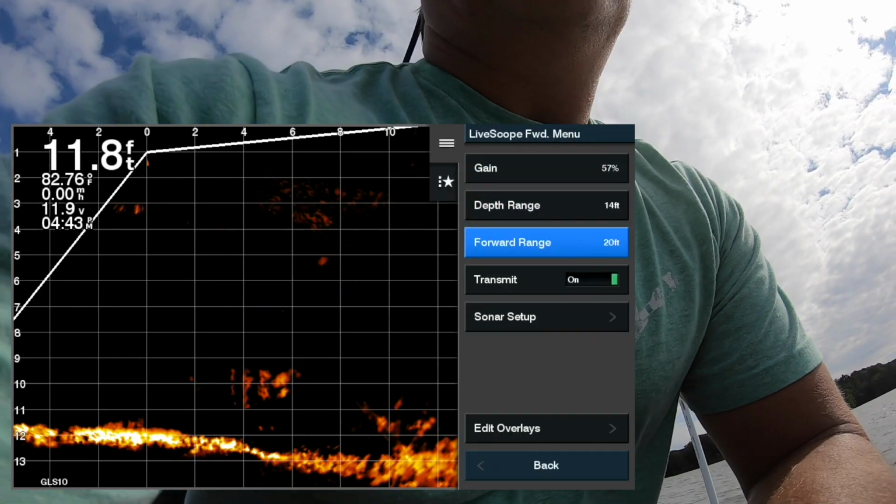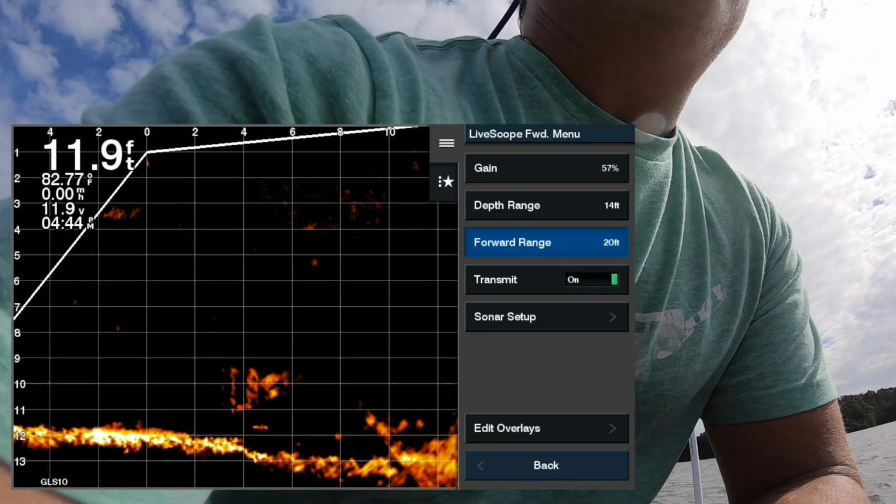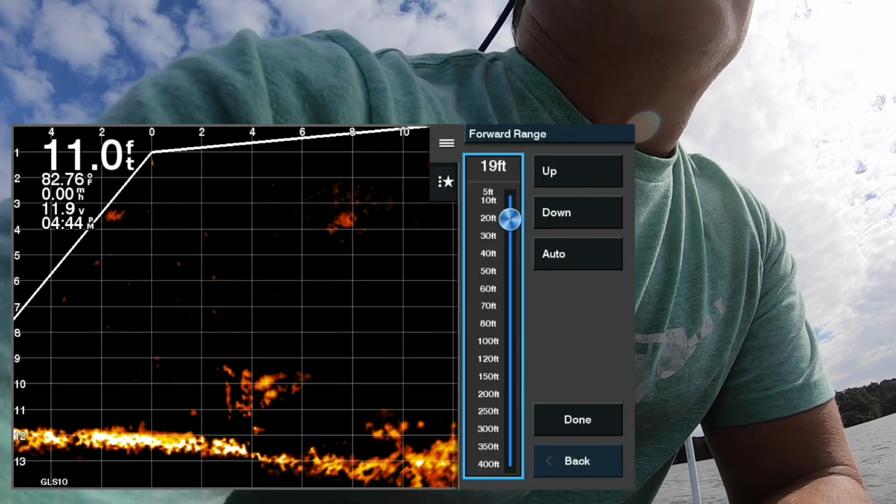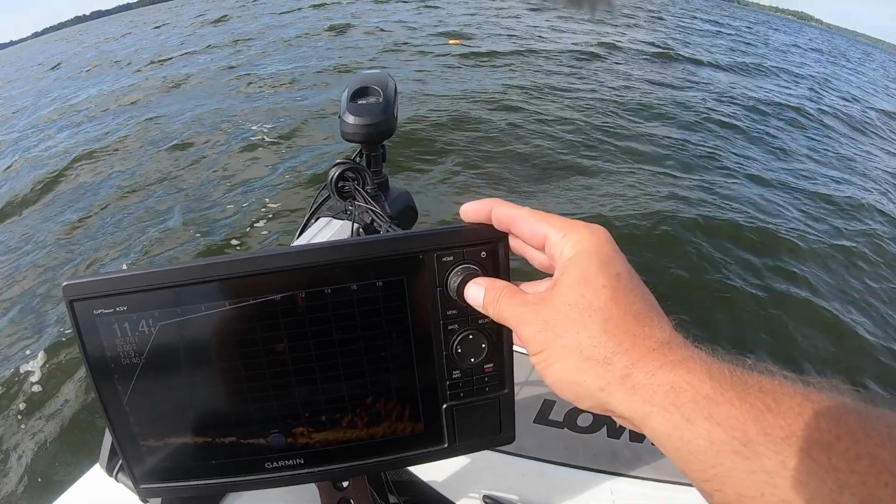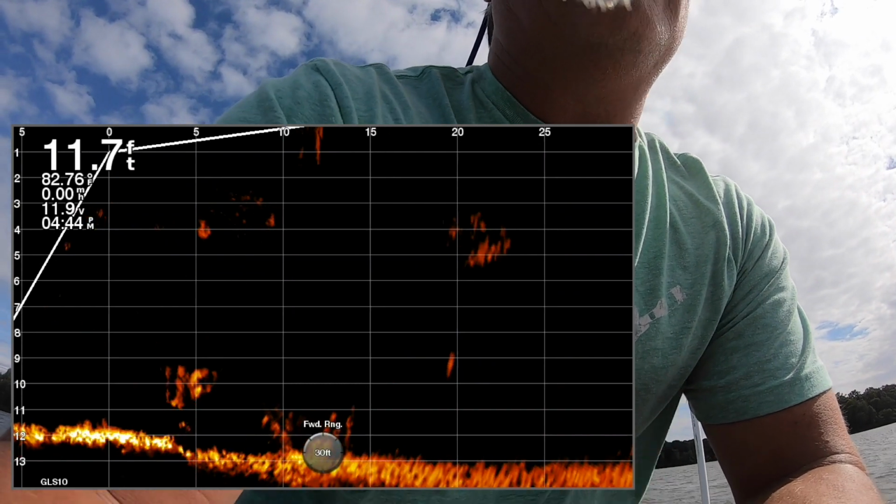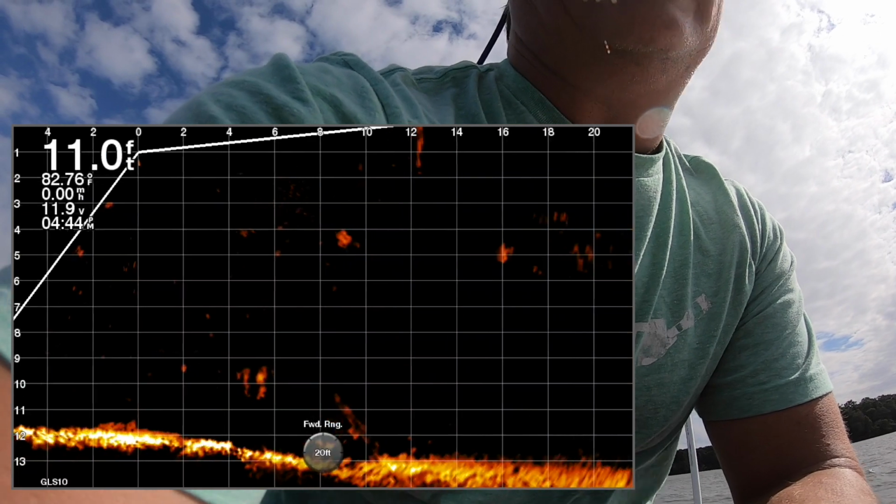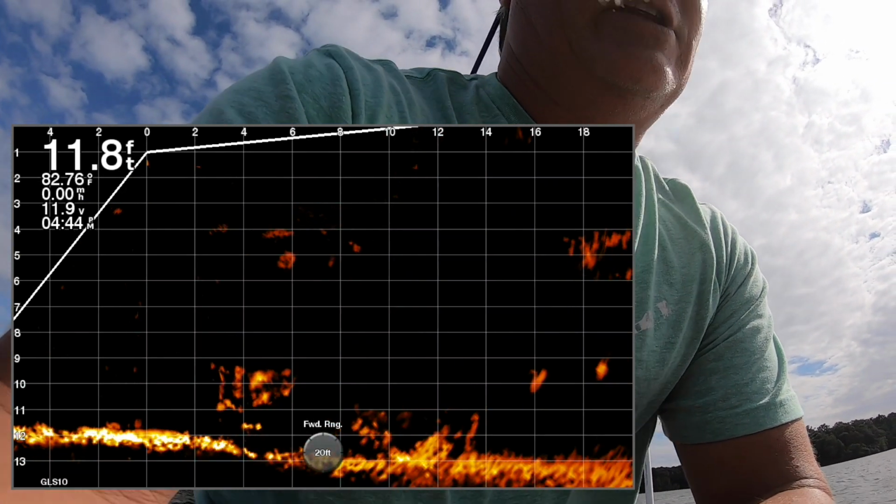Forward range, again, it's going to be probably given to you in auto. You want to adjust that. Now, a lot of people that are fishing piles, you can actually go in a quick way. If you go back here to the screen, you just push this button right there. You can adjust it this way. When I'm searching for brush piles, I'm searching in this mode right here, 30. When I get up to the pile and I decide to fish it, I bring it all the way back to the 20, and that's what I see right there. That's going to be my image when there's a good image up there.